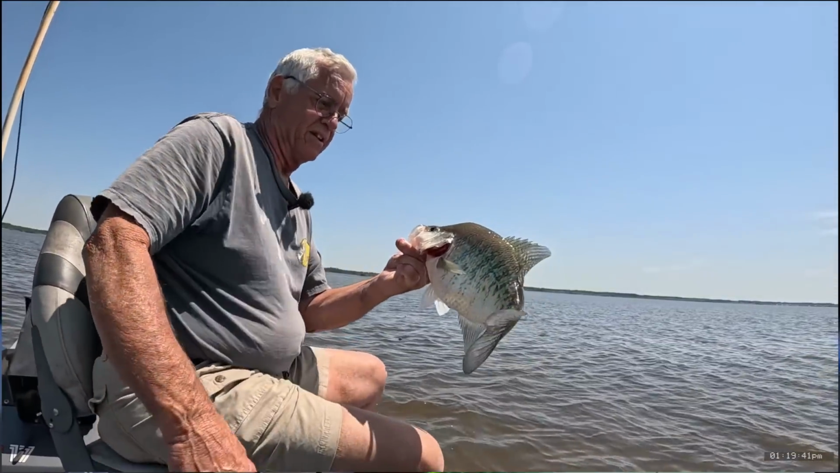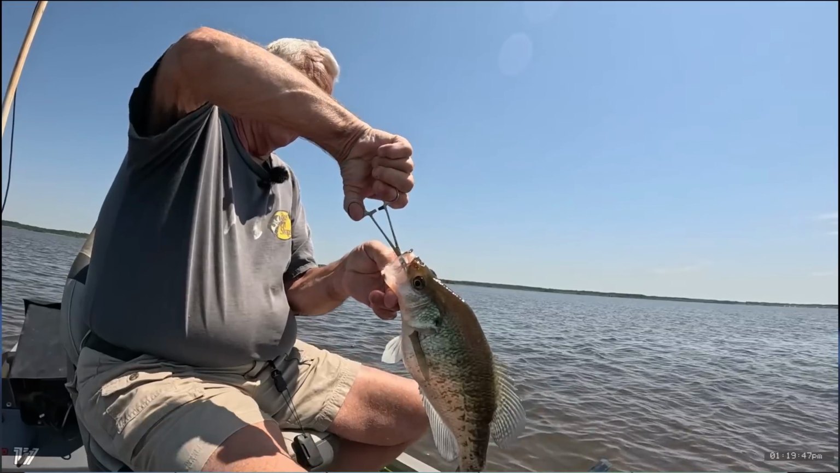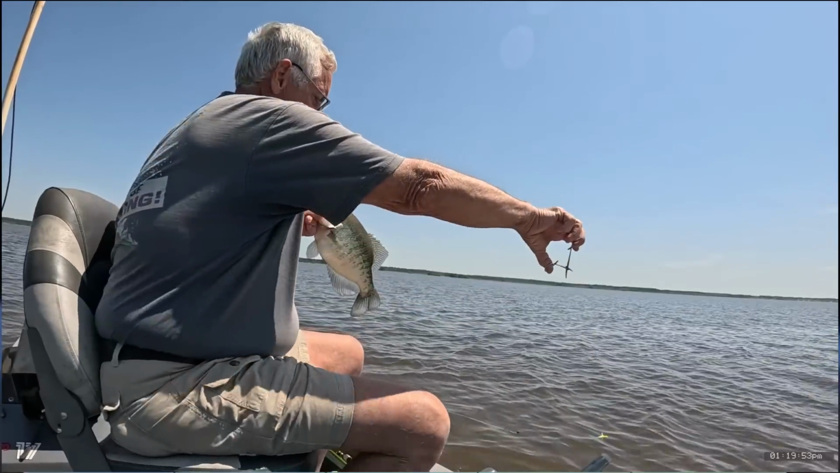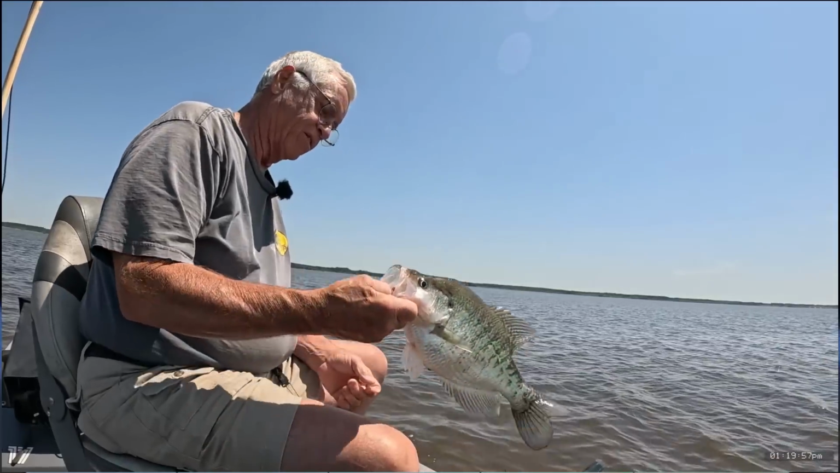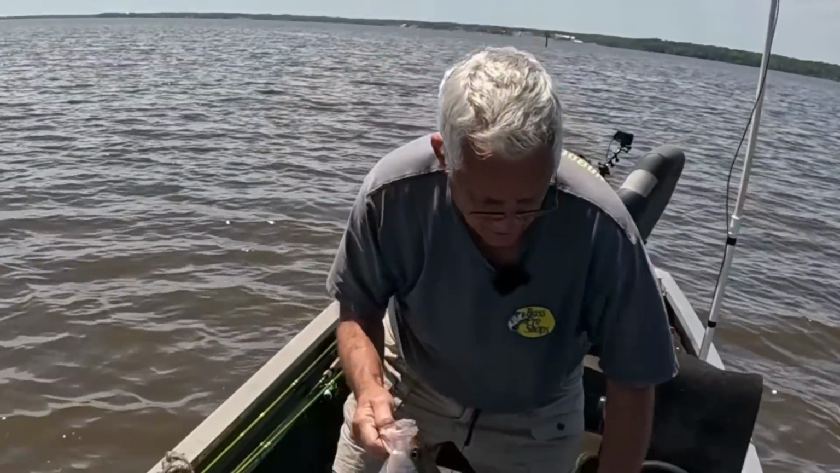Look at the size of this thing, y'all. That's like catching a darn big old bass. Get this thing out of her mouth. That's a grenade bug right there. I want y'all to look at this thing, man. That is crazy how big that fish is. We're finna weigh this thing here right now. See what she weighs there.